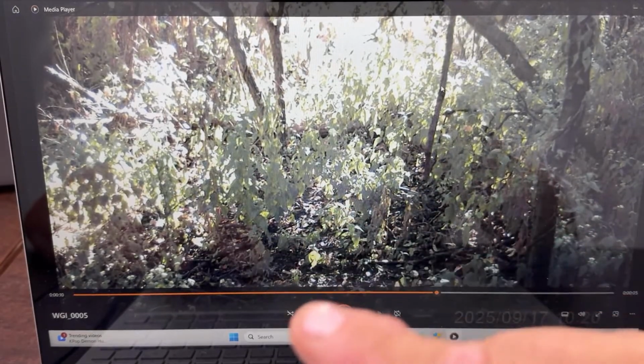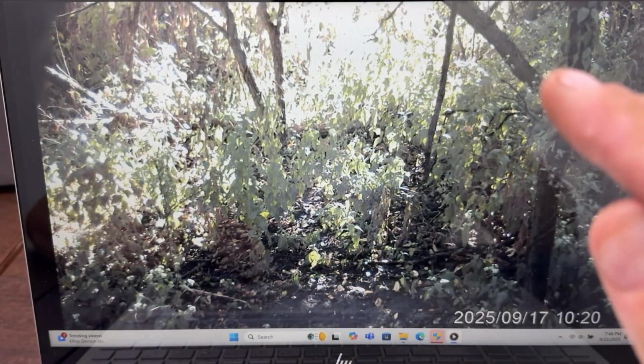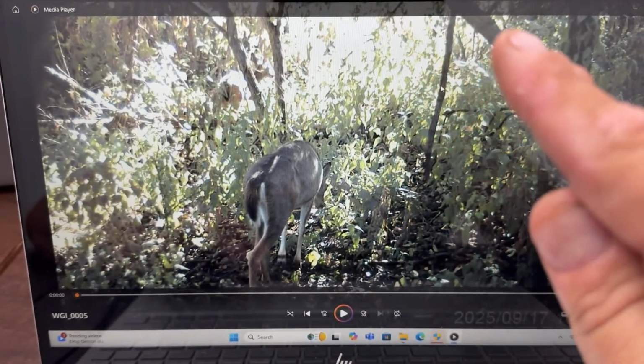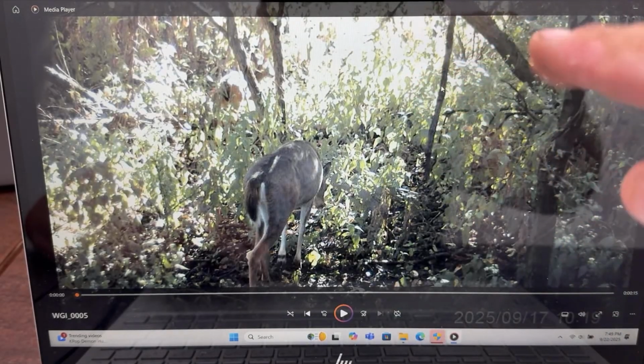So now, if you watch any of my videos here, my stand is over in this corner, like up this way, 20 yards to the right here. And if those deer come up here and go over, they are going in front of me and going up, and there's a flat on top.